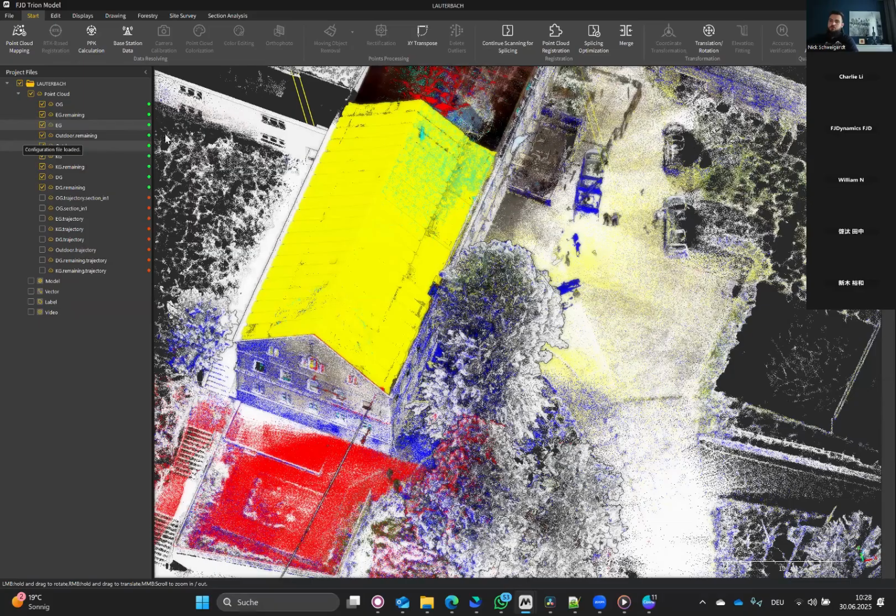So in order to use it, we pick our first scan, and we pick our second one. So they're highlighted here. And then we hit continue scanning for splicing. Then these 2 point clouds will be registered. After it is done, we hit the first one and we hit the third one.